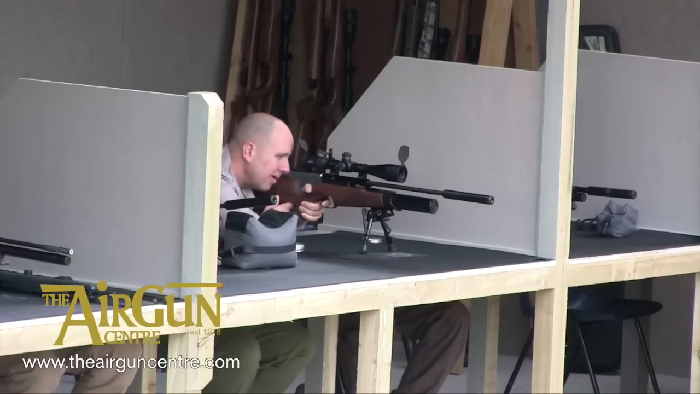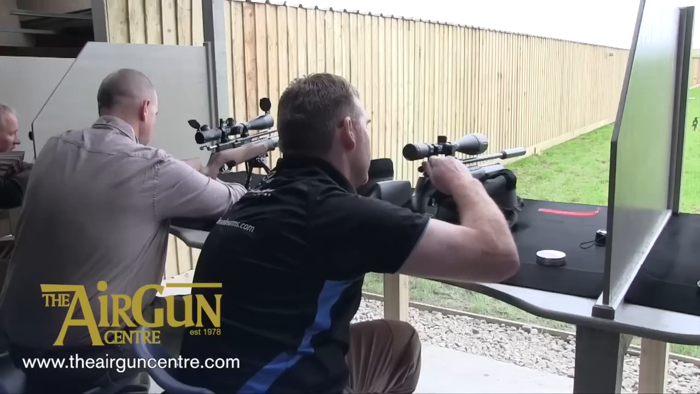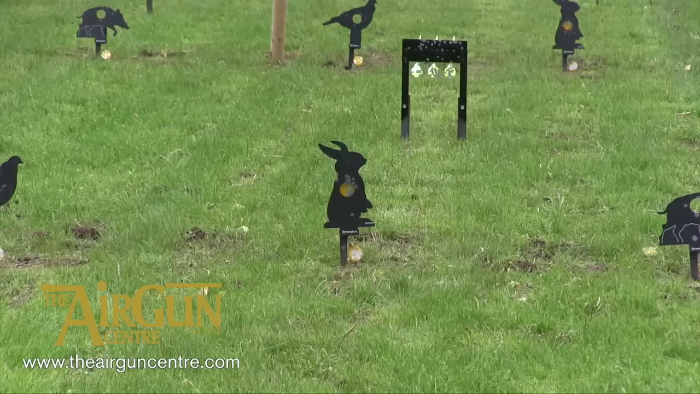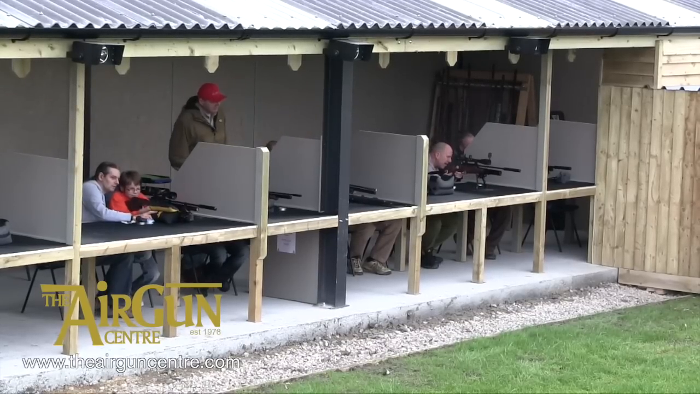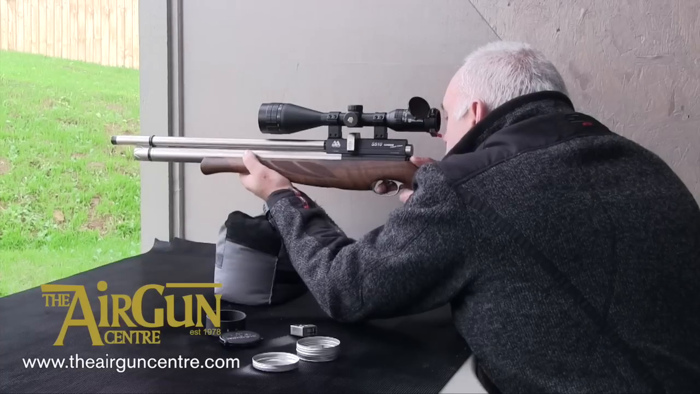The floodlit range boasts 10 80-metre lanes with more than 100 targets, plus 2 completely wind-free 60-metre lanes for zeroing. The covered shooting positions are heated and have been designed to allow shots to be taken from seated, standing, kneeling and prone positions. There's plenty of free parking and the rifleman team's usual warm welcome is assured.